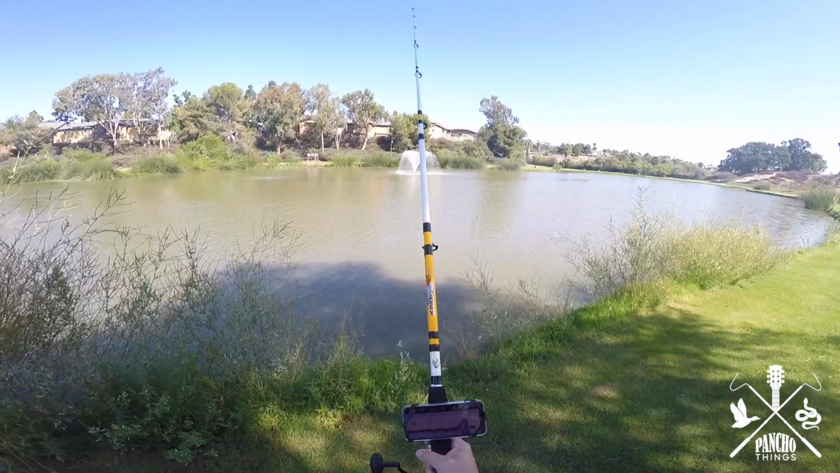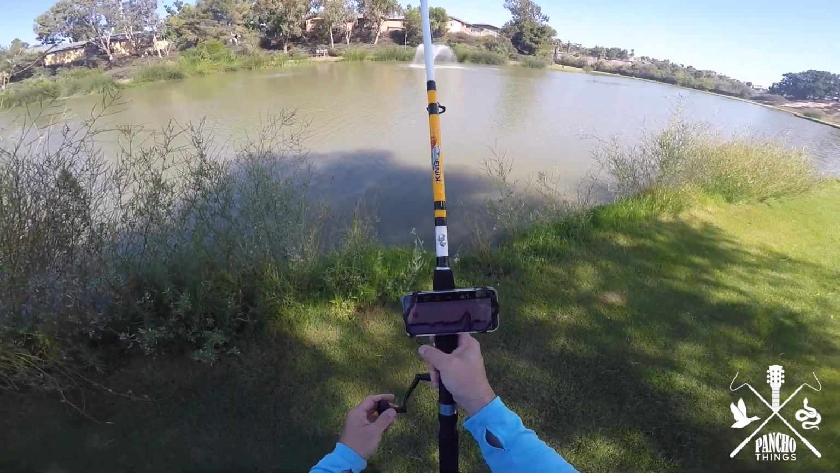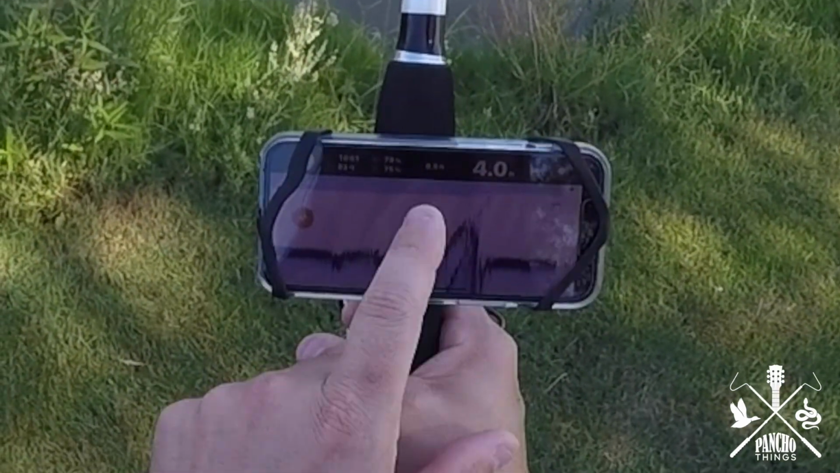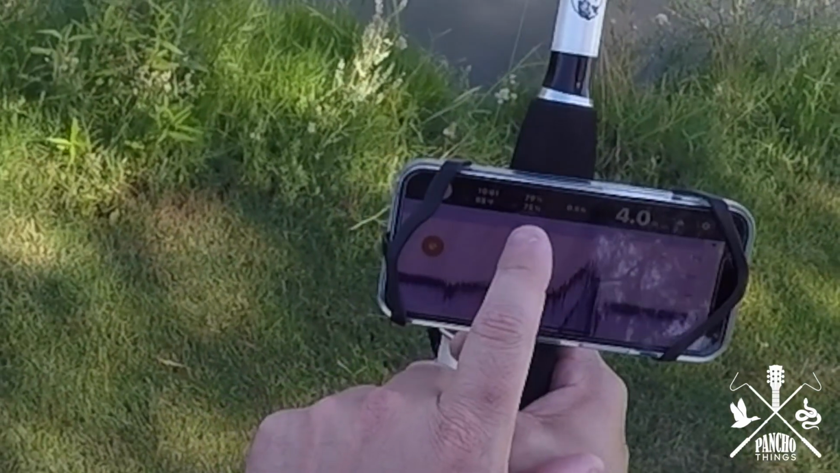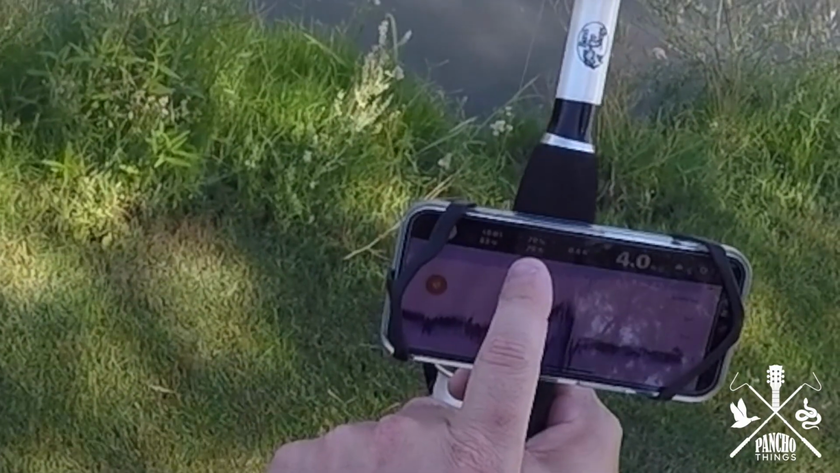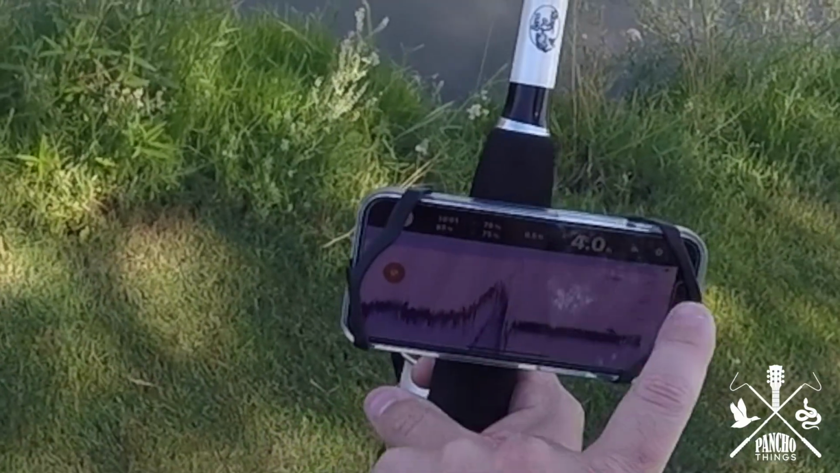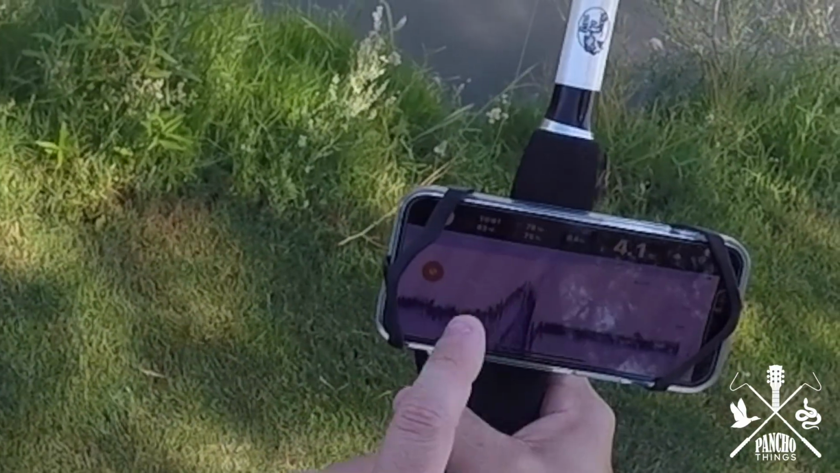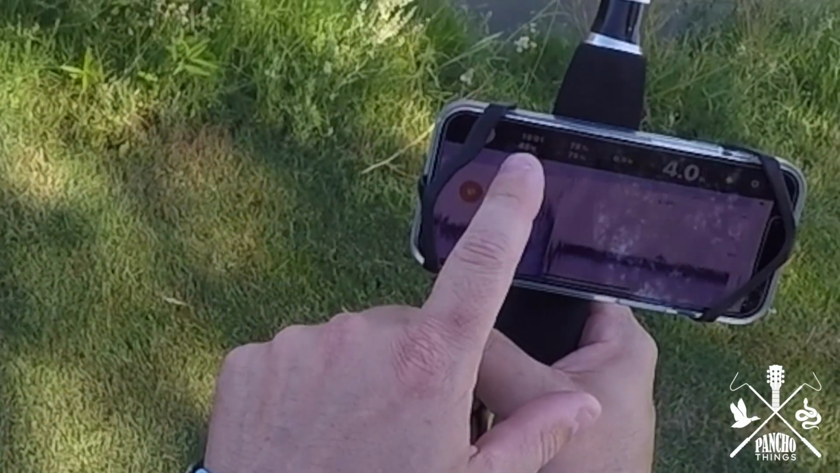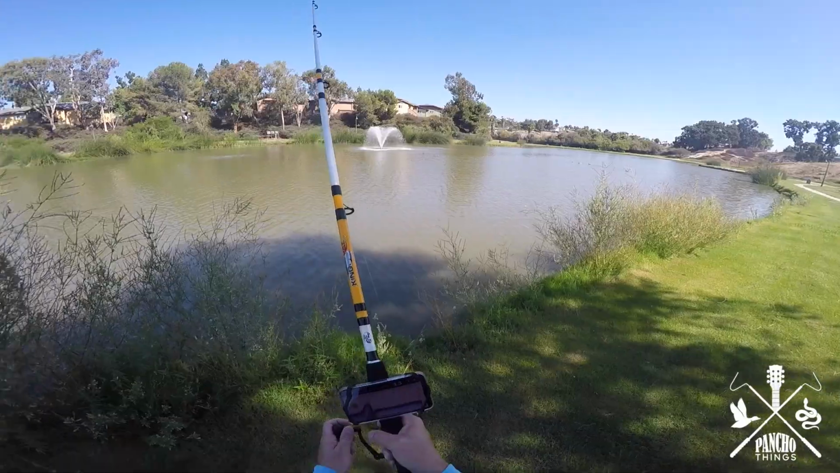4 foot. Yeah, so this is just shallow all the way around. But yeah, see, you got the foot, like the depth. You got the sonar's power, 75 left, the battery life for the camera, the temperature for the water, and the time. It's pretty cool. Kind of tells you all that stuff.